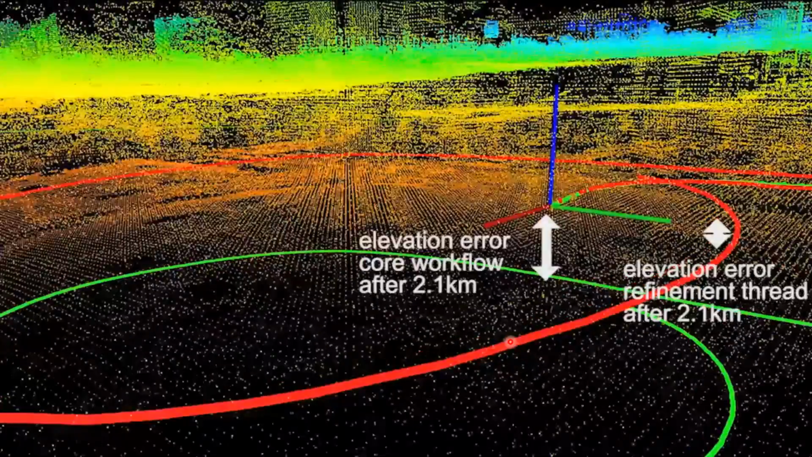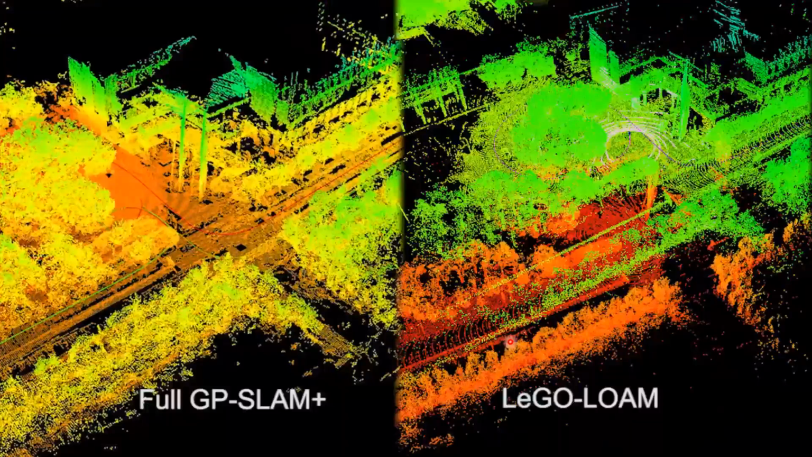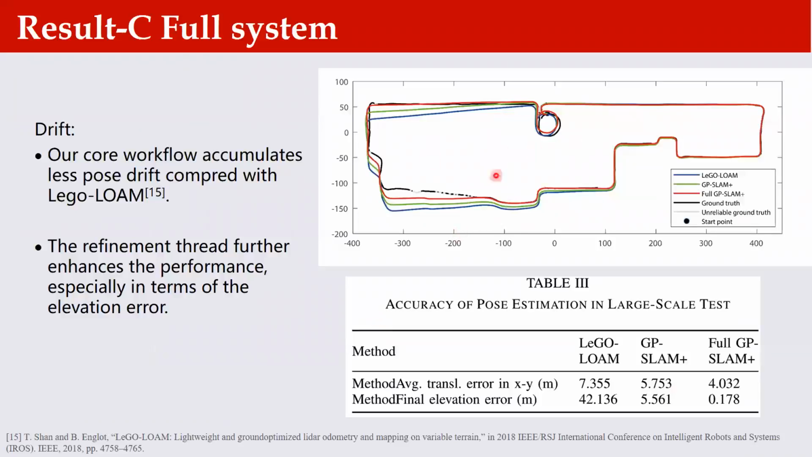It can be observed that our method produces coherent maps and accumulates less drift, especially in terms of the elevation error. The map produced by the refinement thread shows good alignment with the satellite image. This figure visualizes the drift of each method compared with the ground truth.